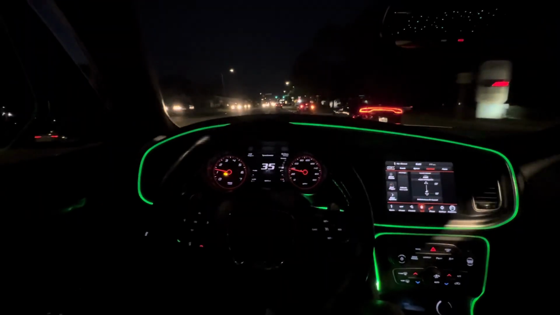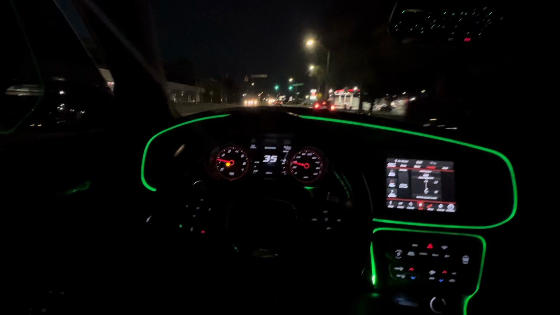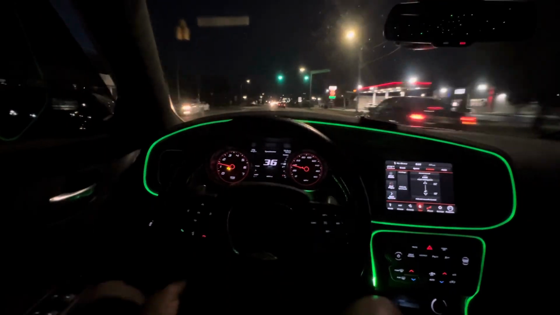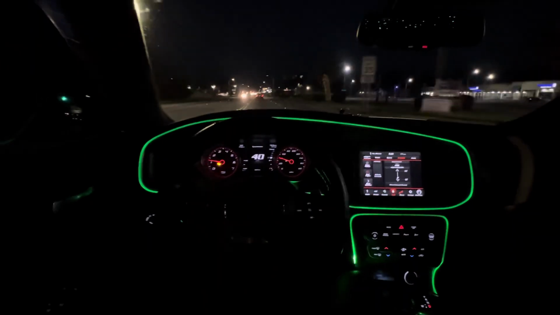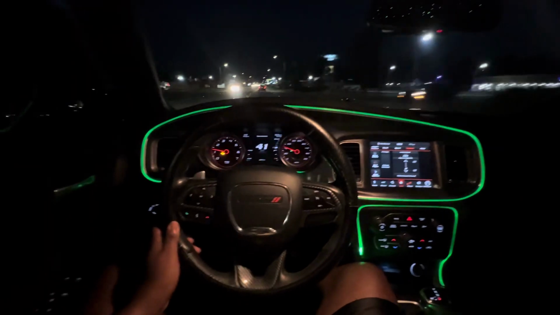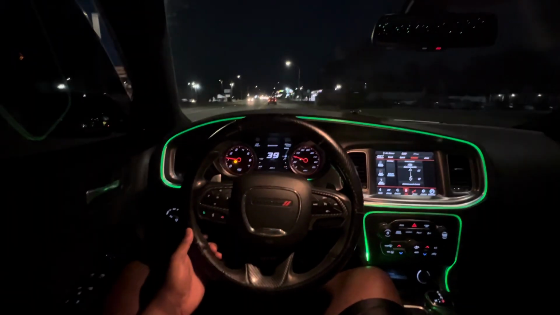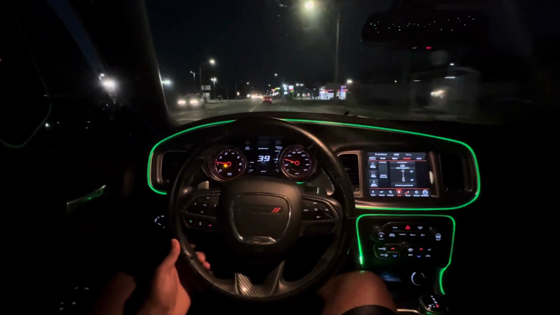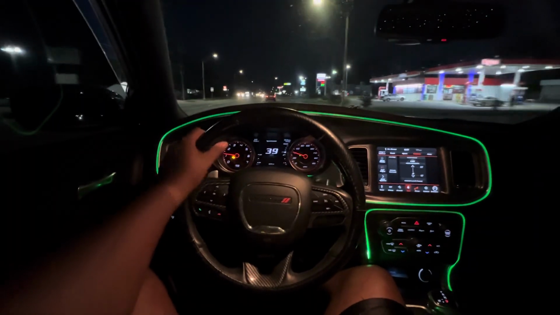Hey man, nighttime POV drive. I ain't did one of these in a minute. Probably gonna do these a little bit more, just to give y'all a little different vibe. I know it's hard to get thumbnails on the nighttime POVs, but hey, they more peaceful. Less traffic, you feel me? Just, I don't know, the vibes just be vibing.